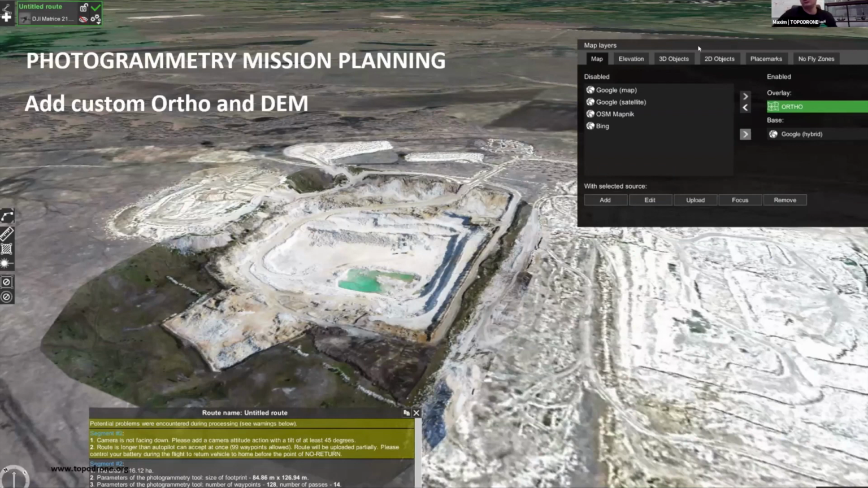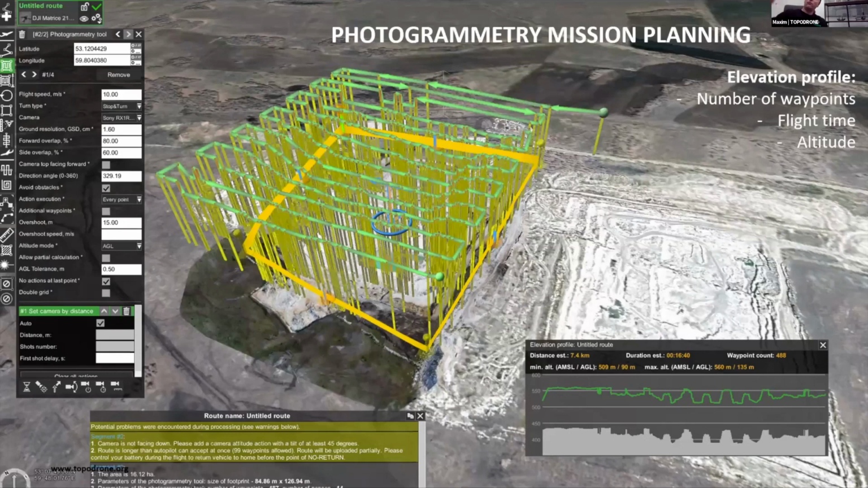It's very simple to do. Just go to map layers, elevation, and then add your digital elevation model. And you can go to the map and you can add the orthophoto as well. So it's very simple. But after that, you can plan the mission more carefully, and you can follow the terrain with high precision.